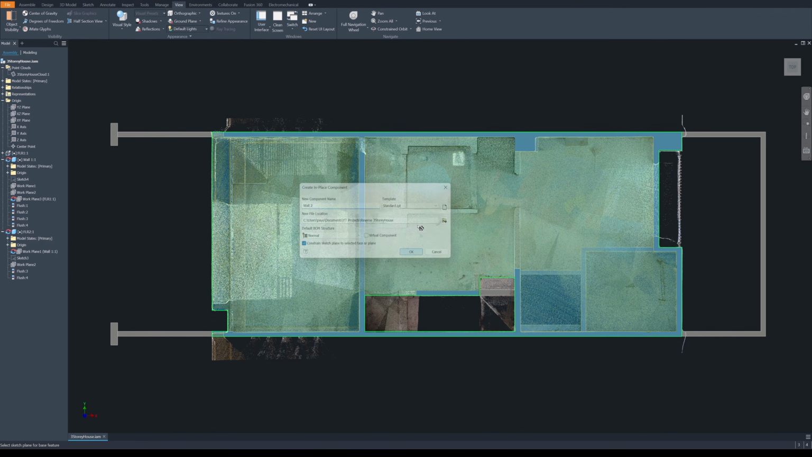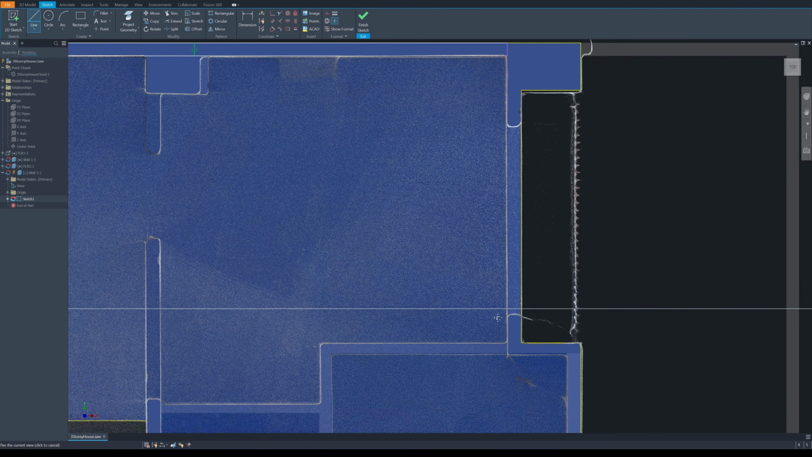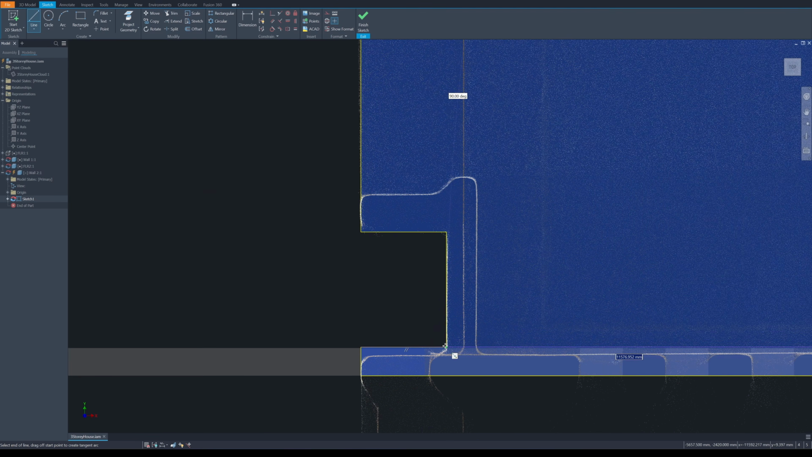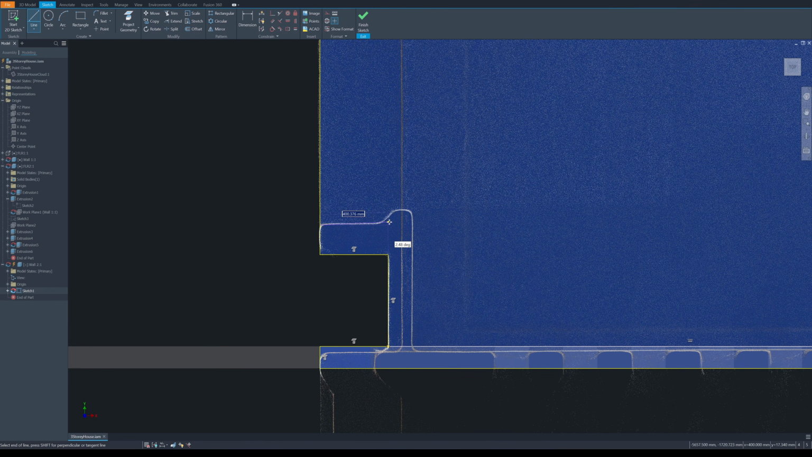Next, I will create a new part named Wall 2 and project the lines from Floor 2 to define its boundaries. You will notice that the service shaft becomes narrower on the second floor.